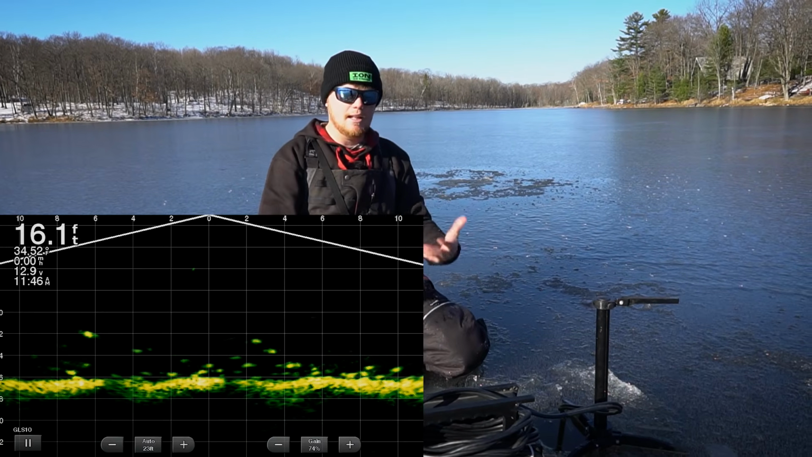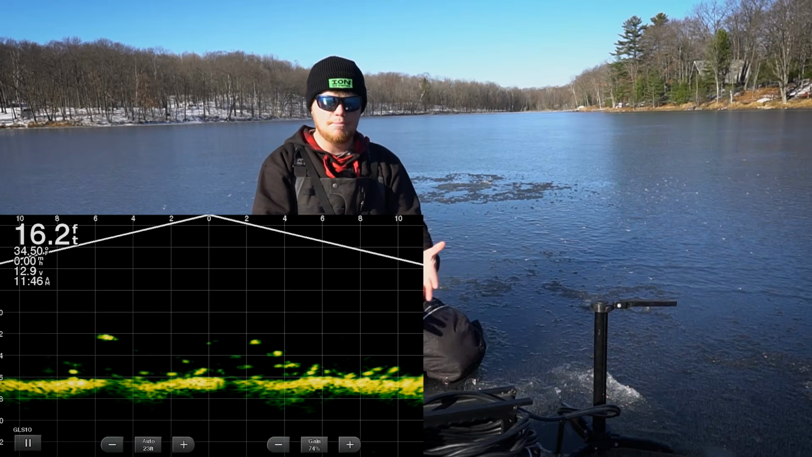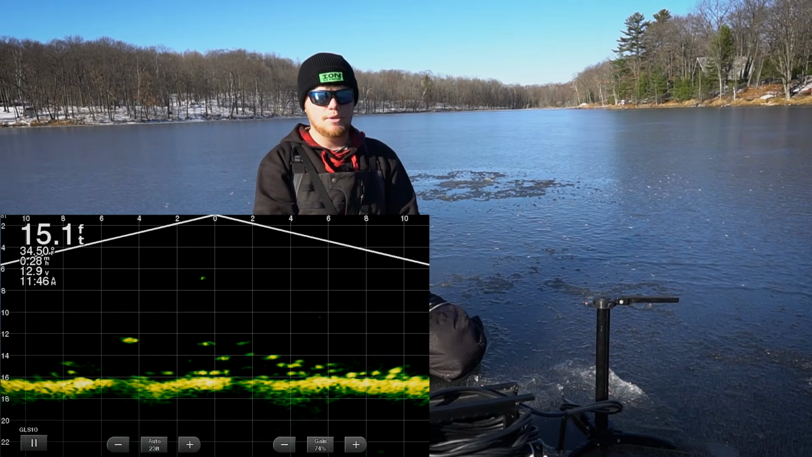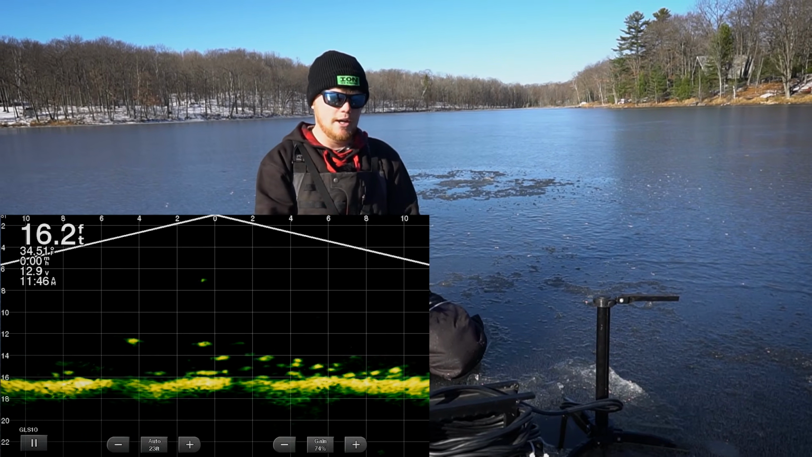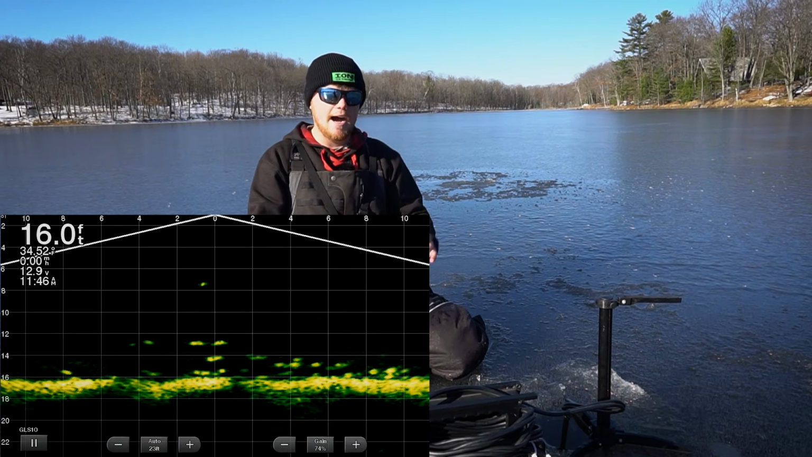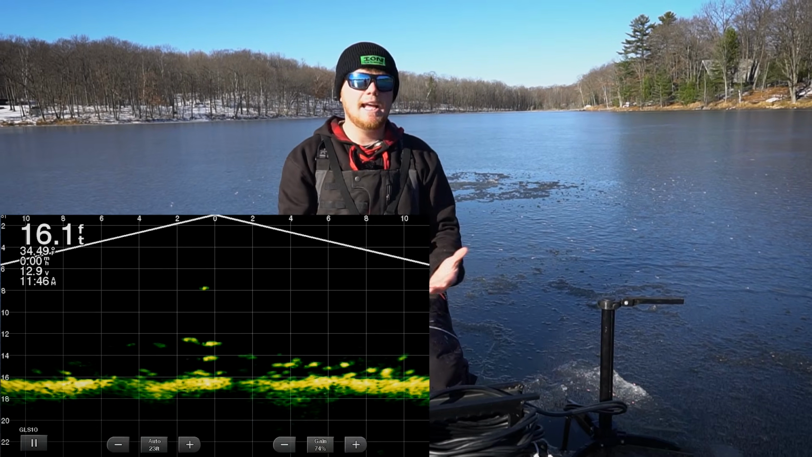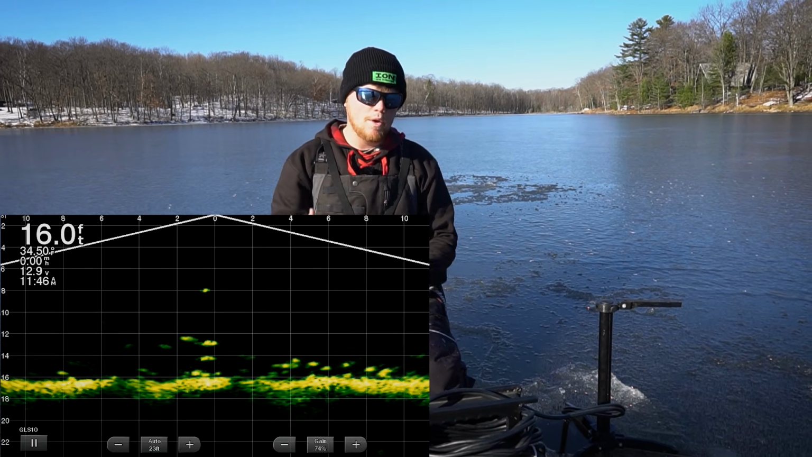Especially last year, you guys had a lot of questions on basically the settings that I use. To be completely honest with you, I keep it very simple. The auto feature on this unit is actually stout. It's very good. I pretty much use auto settings on almost everything that I have on this unit. You can see that I have my gain at 74%. Your gain is just something that you're gonna have to play around with when you get out on the lake.